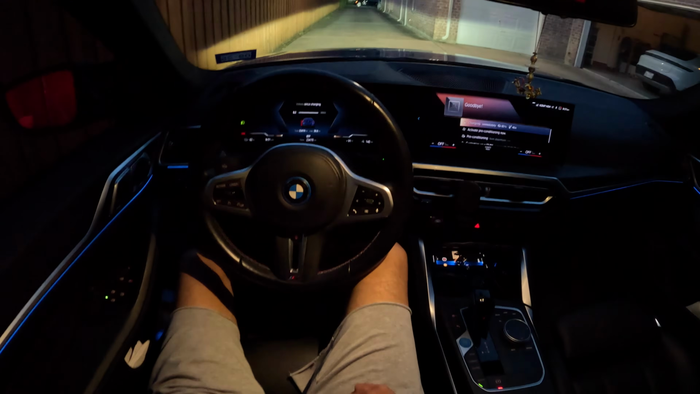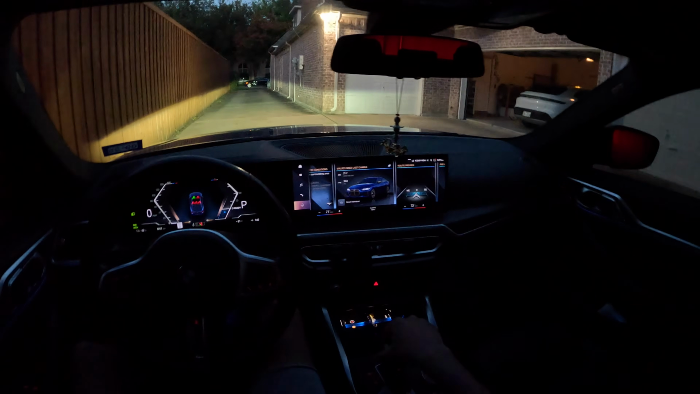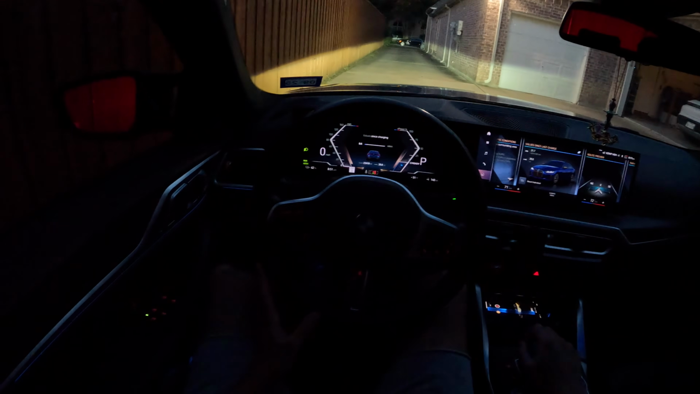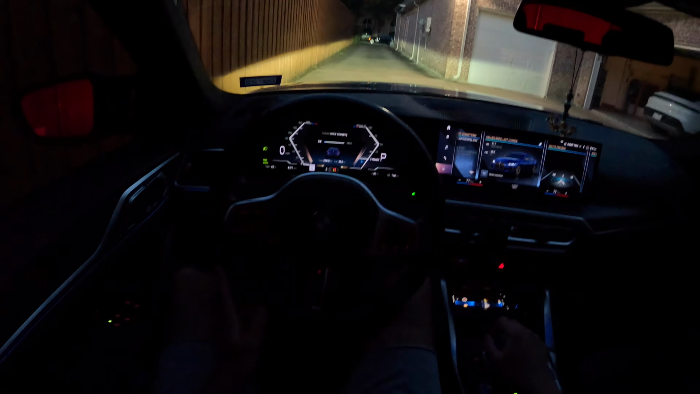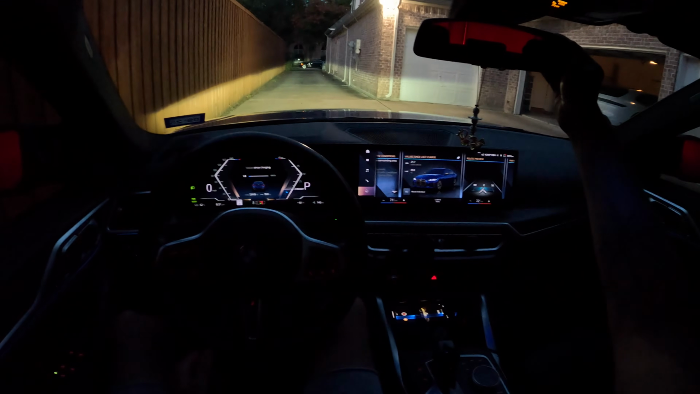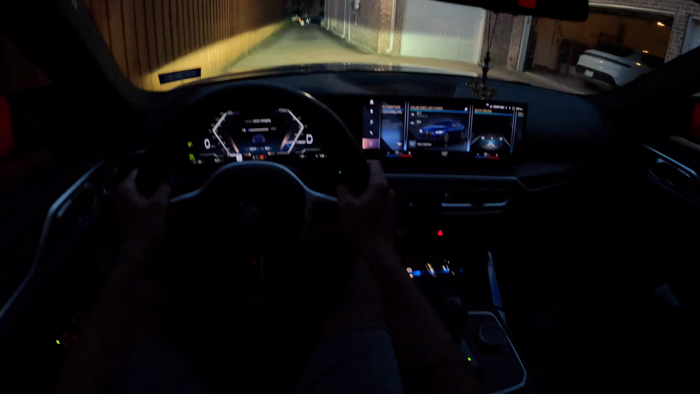Here's the rear seats. Let's get out on the road. You know, one thing that surprises me is that this car, despite being an i4 M50, doesn't even have Harman Kardon. The fact that BMW makes M cars and M vehicles without the Harman Kardon is insane. Like, I drove an M240i recently. I have a video on that, and it doesn't have Harman Kardon. It's a 2025 model. I can't believe that. But anyways, let's get it on the road.